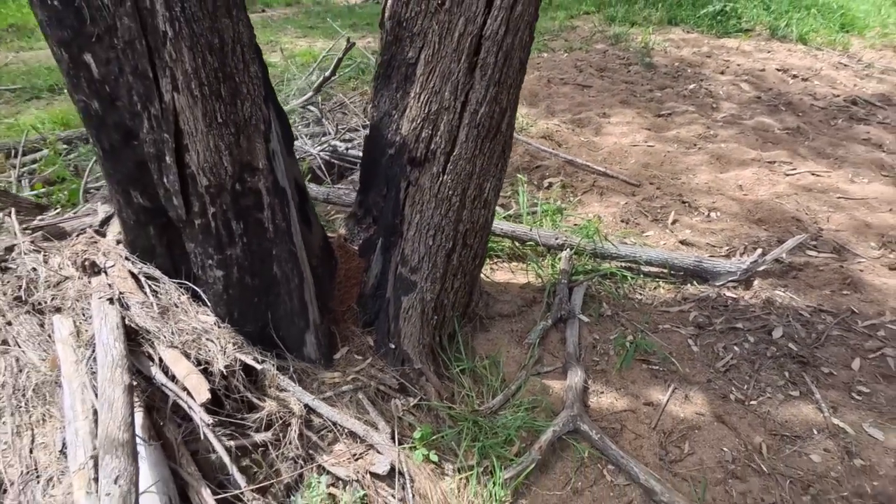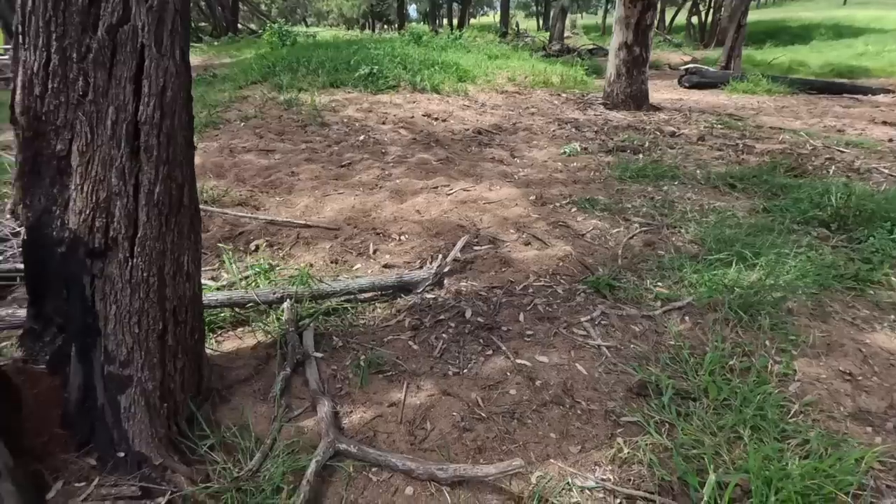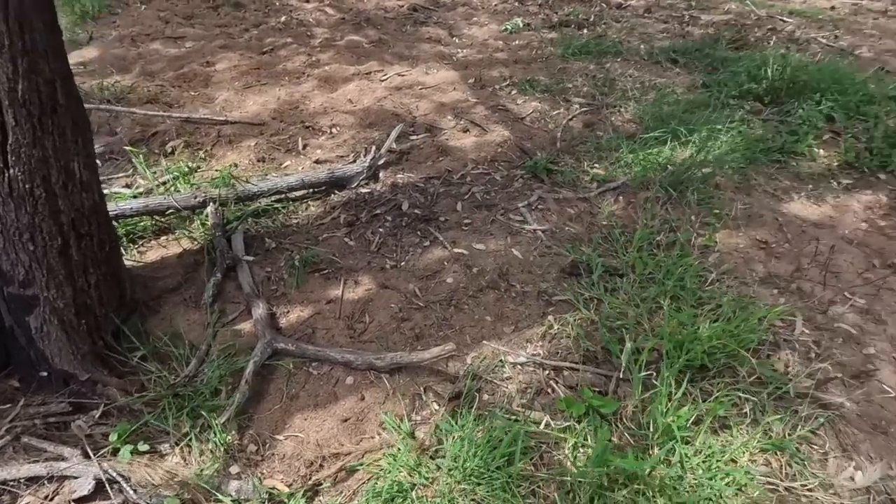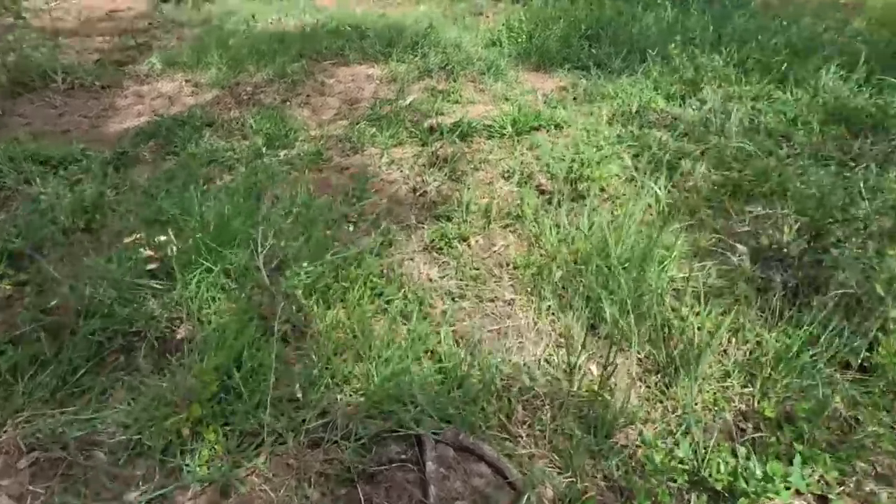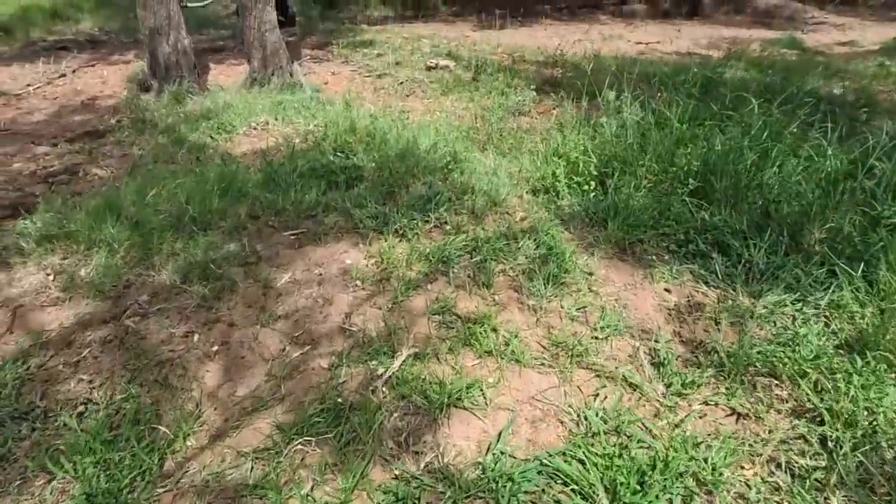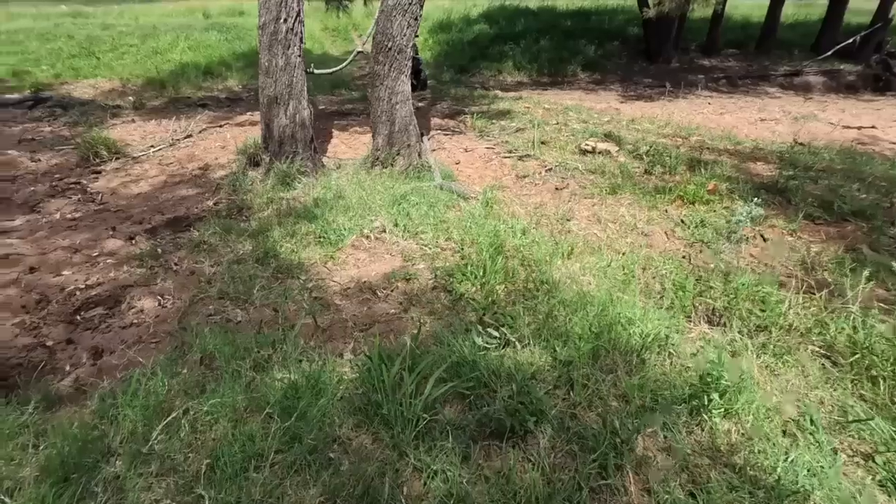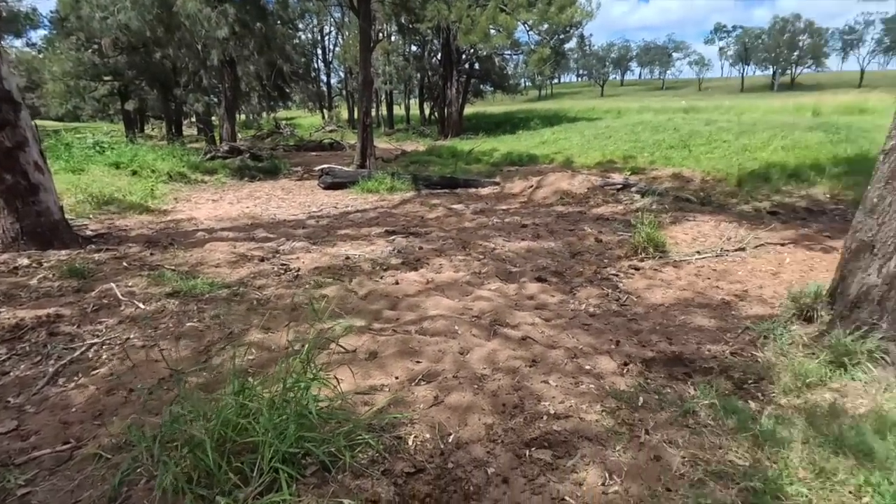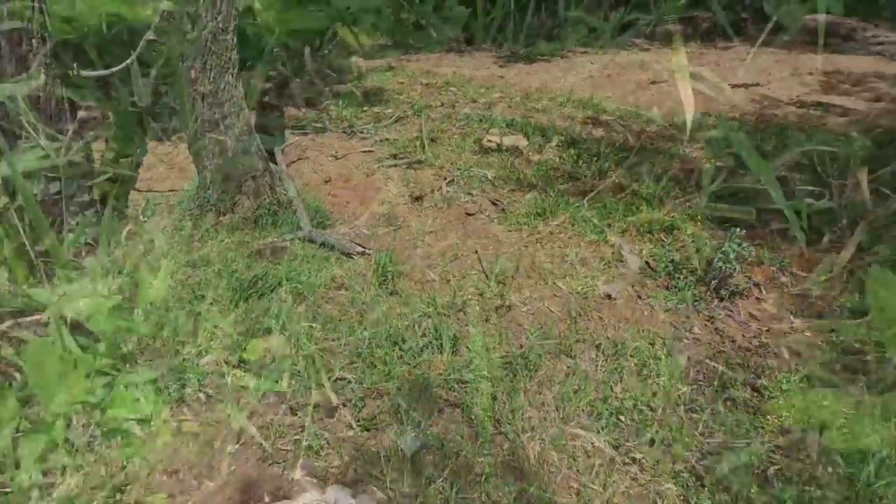So if anything's coming through, it should blow between the trees and the smell come round. So hopefully we can pull up a dog or two here if they're coming through the area before tomorrow. Anyway, I might poke on a bit further and see what else I can find.